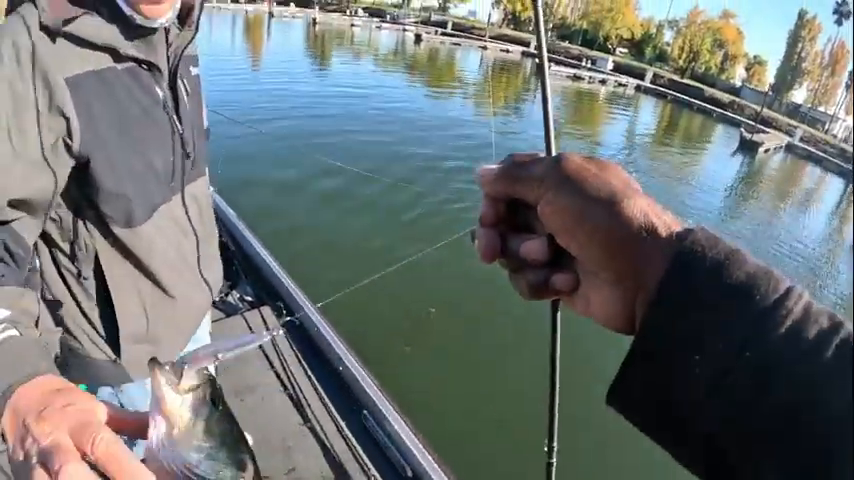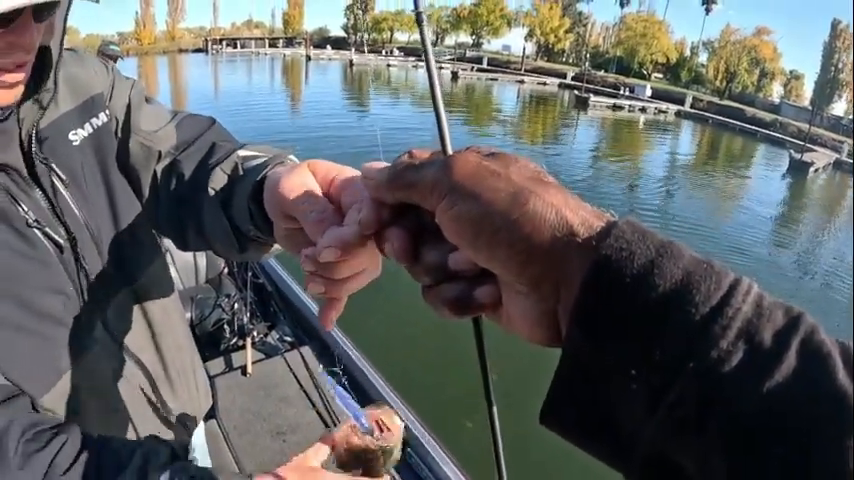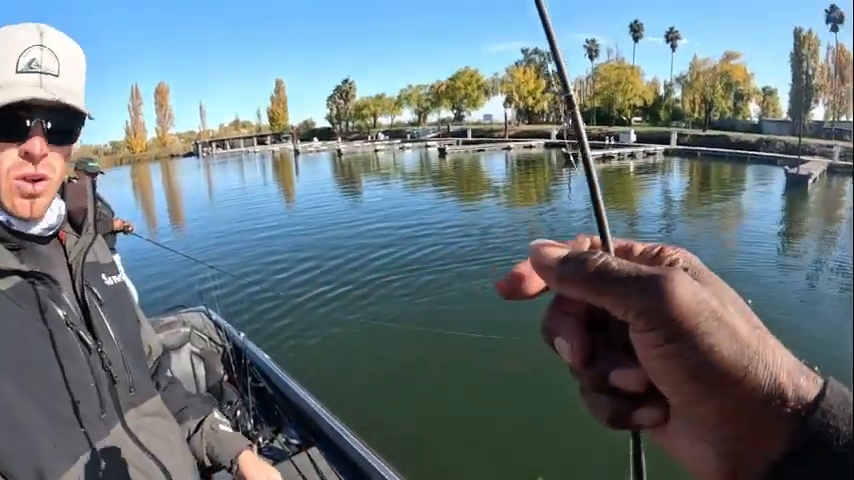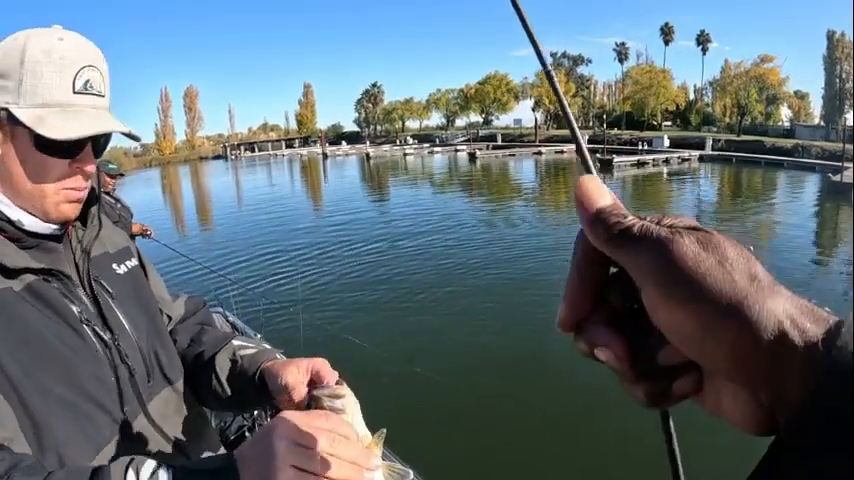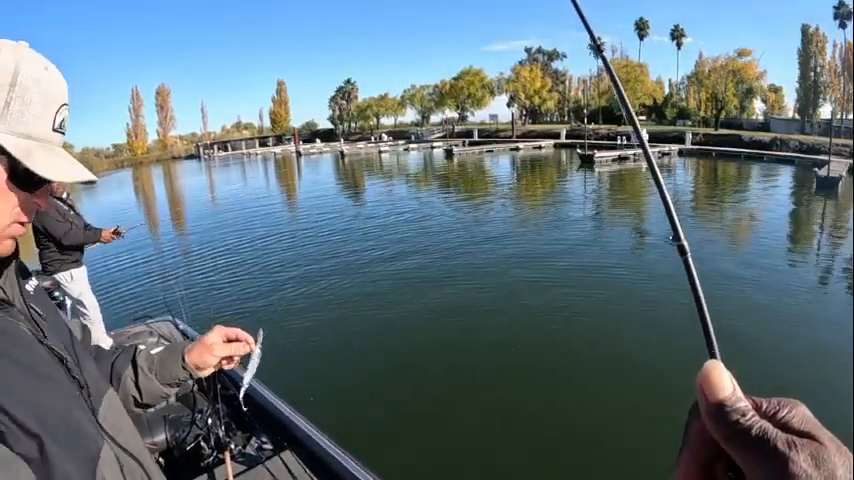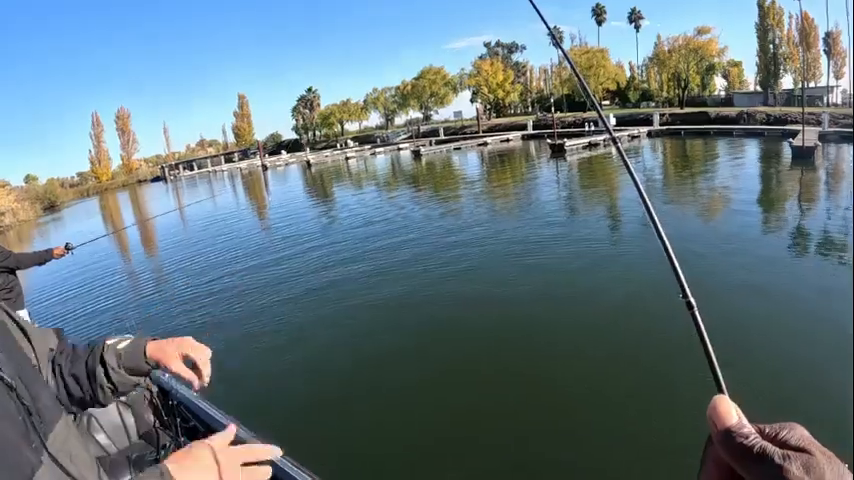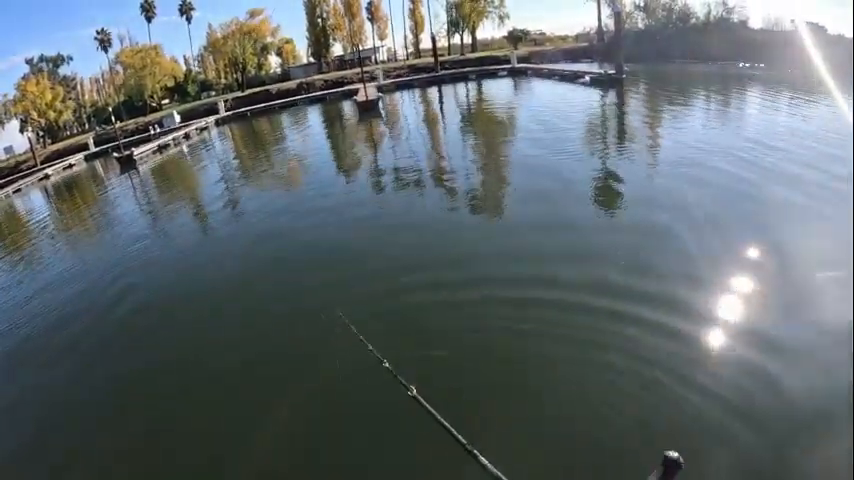Okay, so this is the deal. You let him go, you grab that fish on his gills. You grab that fish hard right there. That fish will never move once you pinch the end of their gills where it meets their body, whether it's a 10-incher or a 5-pounder. Does that count for stripers too? Yeah, if you can get them. Them things are too pokey.